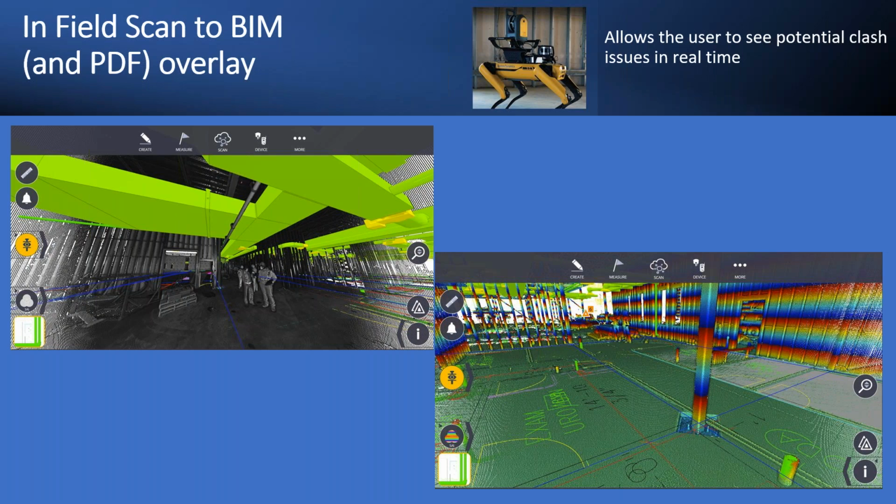So in that first top image there, you can see that we've got the green ductwork. We've got a MEP, a mechanical ductwork system loaded into there. And then we've got our point cloud data. And it appears that we are going to have a clash with that duct and that installed plumbing pipe. So right away, we can identify an issue.